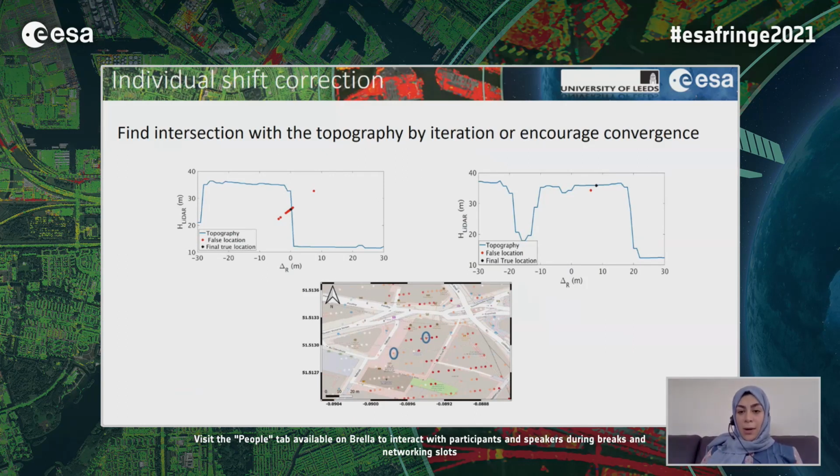For some of them, like the figure on the right-hand side, with iteration, it easily converged to the intersection with the topography. But for the left-hand side example, we need to encourage convergence because of the non-smooth topography that we have around that pixel.